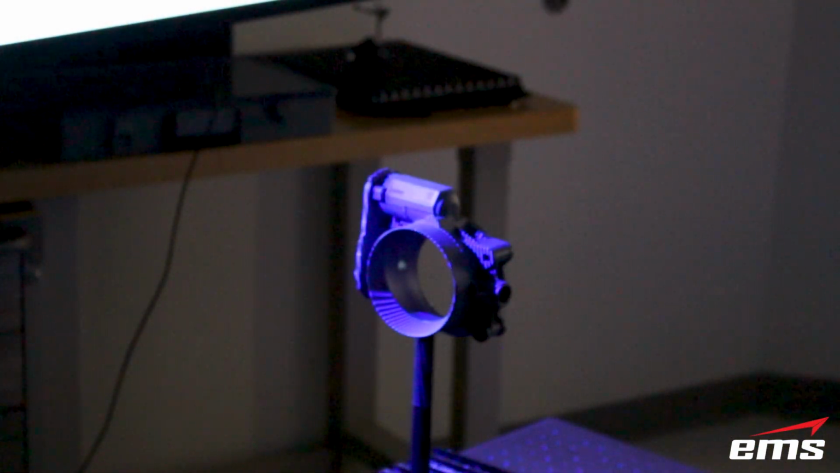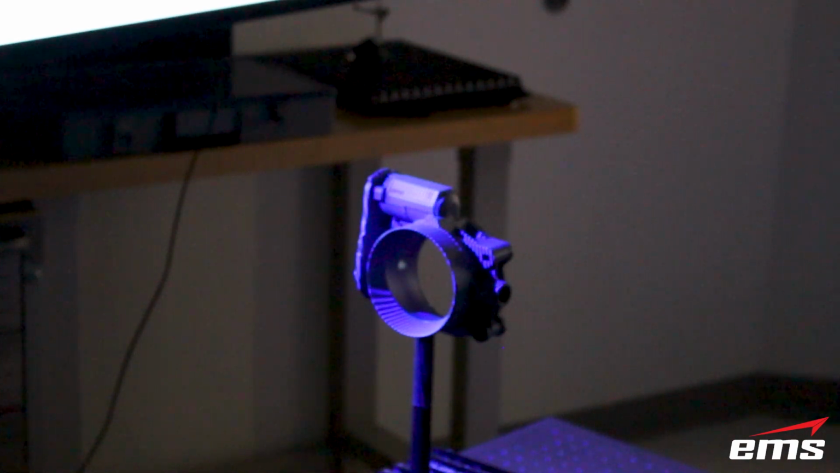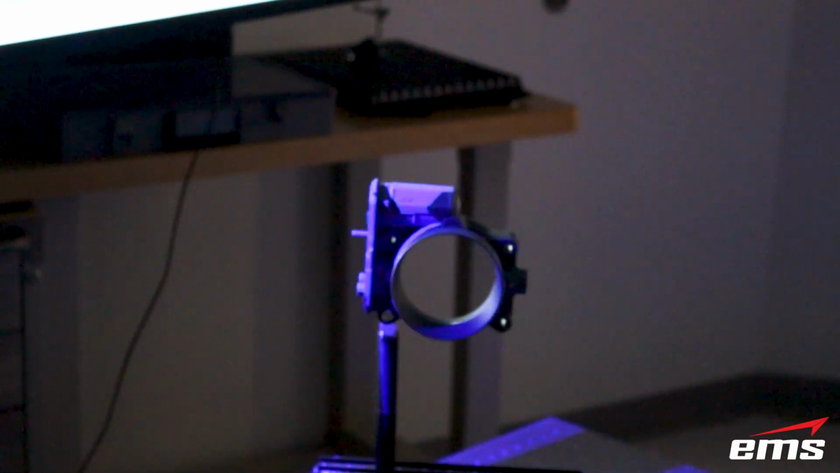Okay, so now we're ready to go ahead. We flipped the part over, and we're zoomed up here so you can kind of see it. And we're going to go ahead and tell it to scan. So it's going to take that first scan, and maybe you'll be able to see that light pattern shift across the part. It's going to rotate. You'll see the next one.